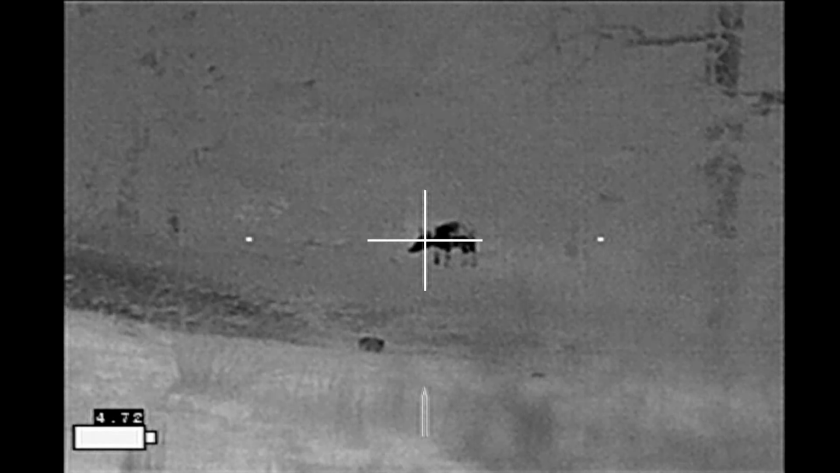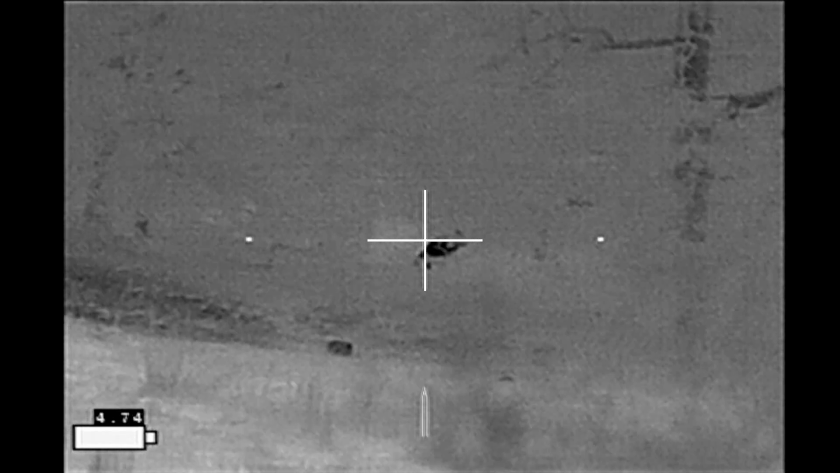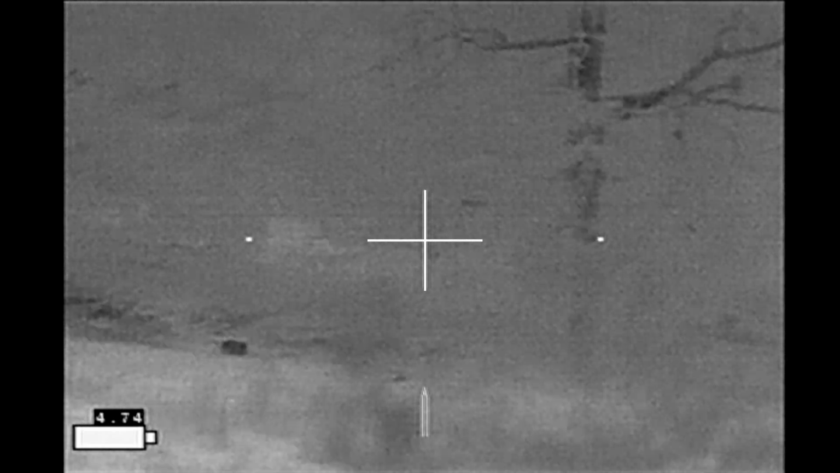I'm getting lined up right here thinking maybe I could take this shot. Maybe I won't hit a limb. And then he takes off running, and I don't see him again.